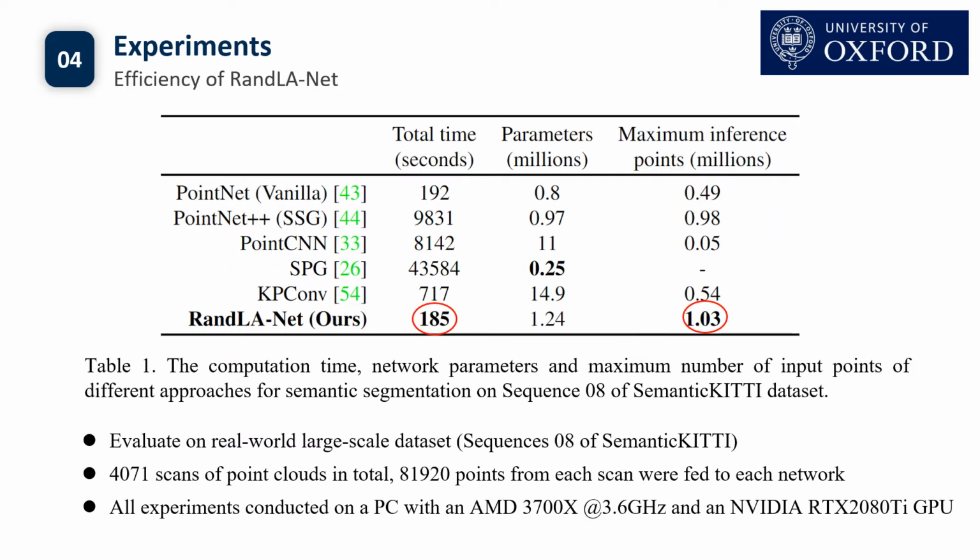Further, we evaluate the efficiency of our RandLA-Net. We show the total time, parameters and memory consumption of several methods on the validation set of SemanticKITTI. That is sequence 8, which has more than 4071 frames of large point clouds. We can see that our RandLA-Net takes the shortest time, translating to 23 frames per second, to process the whole sequence, which is 200x faster than SPG.